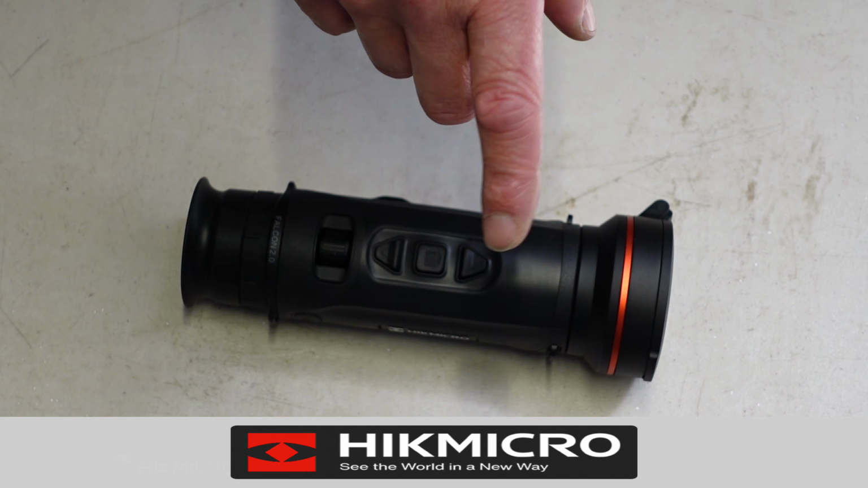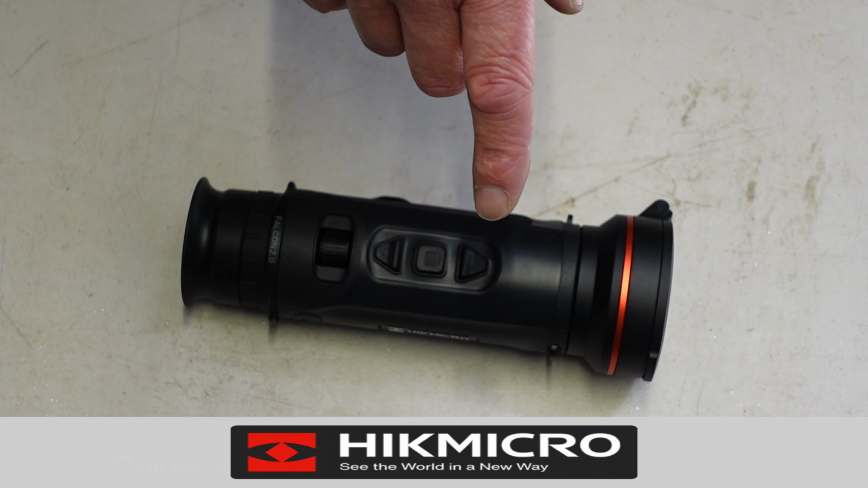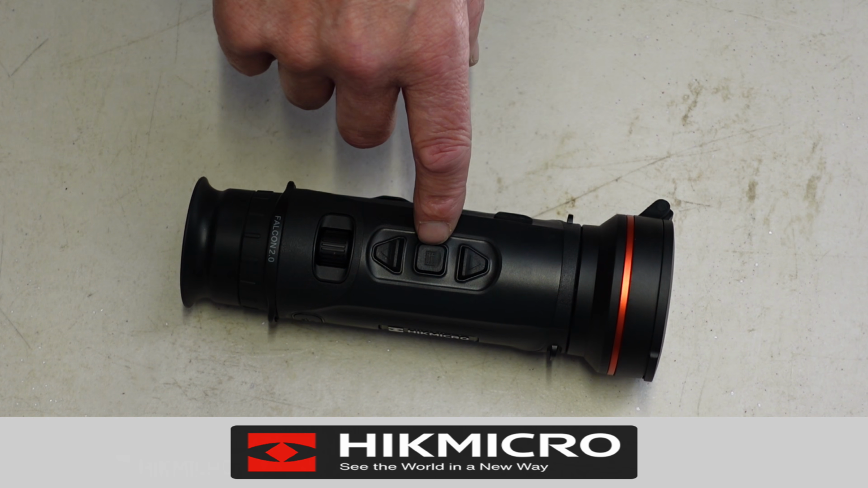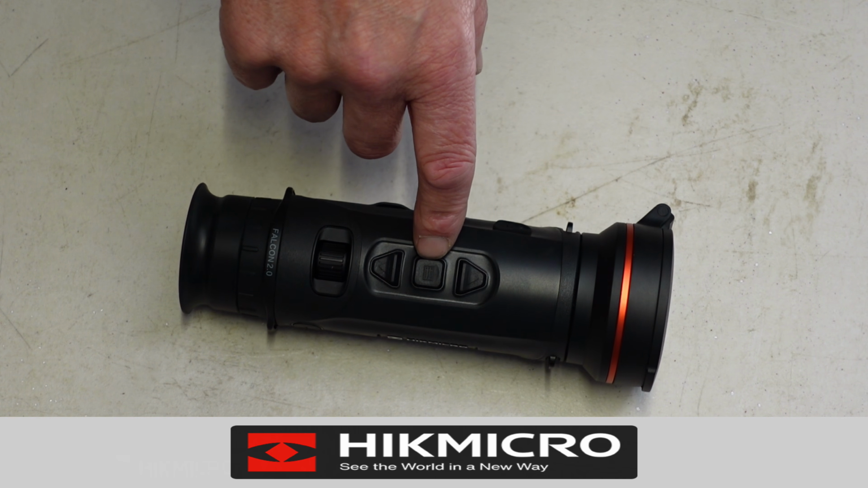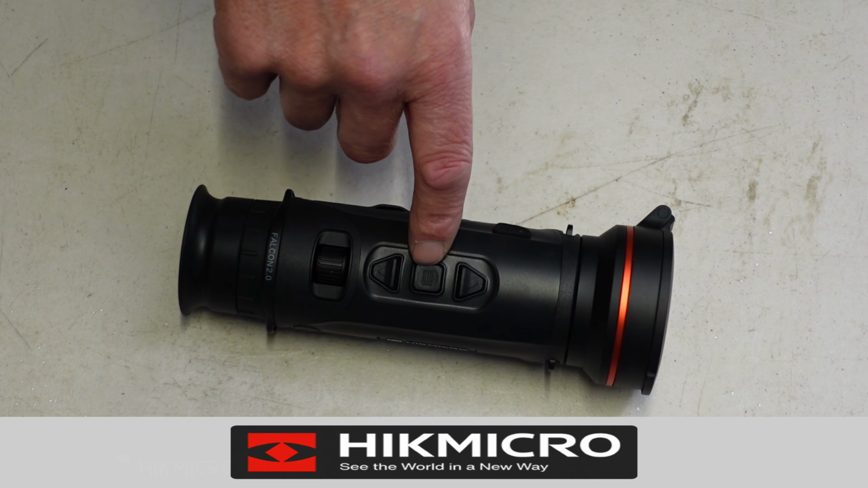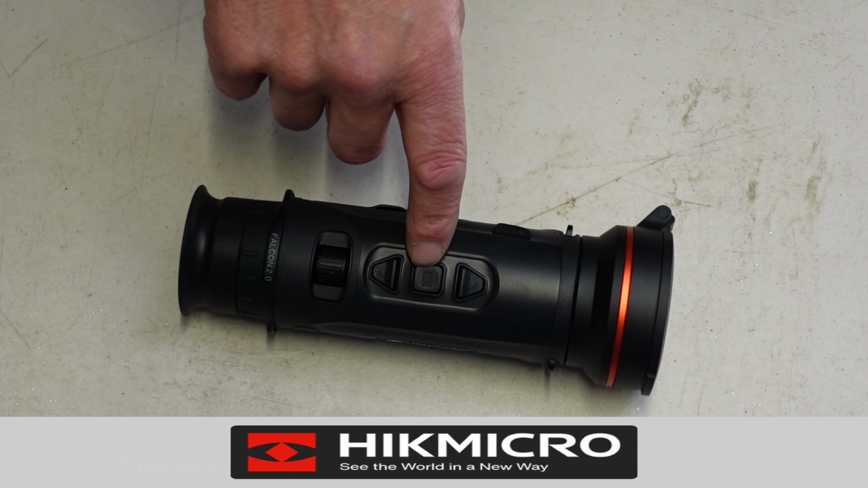Long press again and it will stop a recording. Now this can have audio and visual recording. The second button is your main menu. So a quick press of that will change your color palette and it'll scroll through the 6 different color palettes.